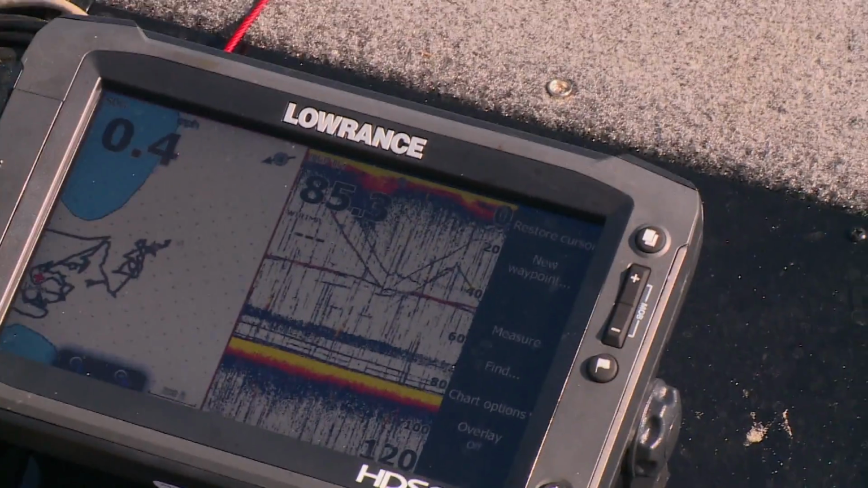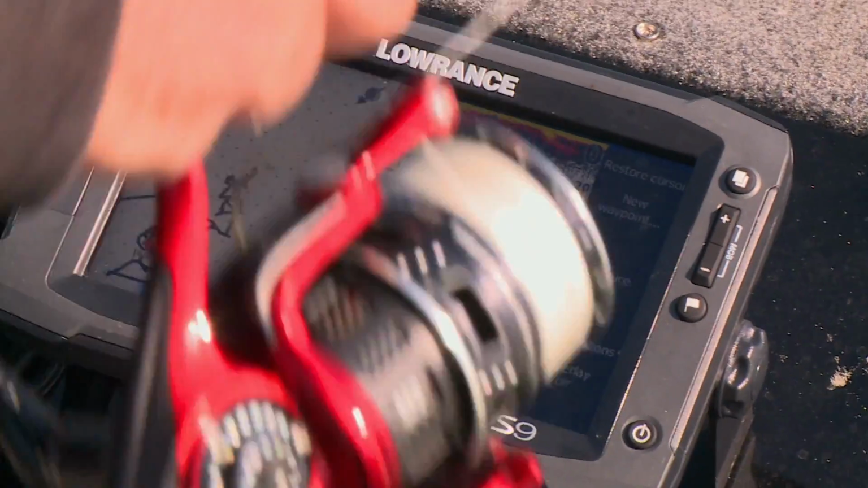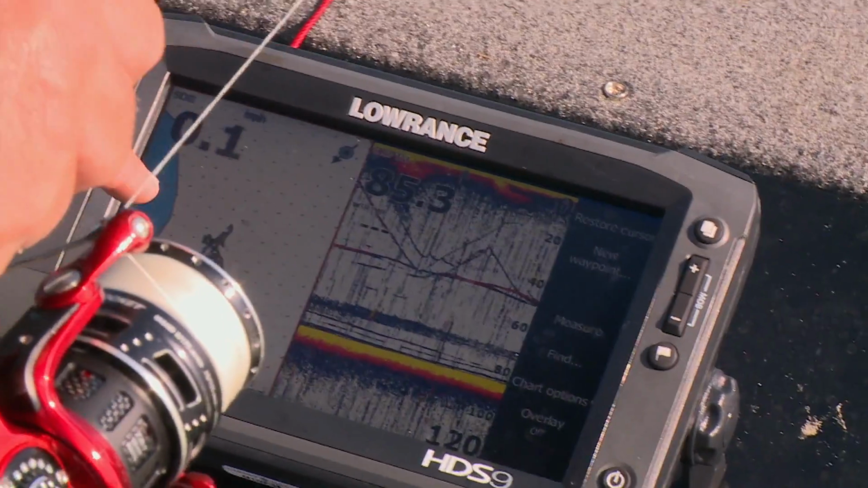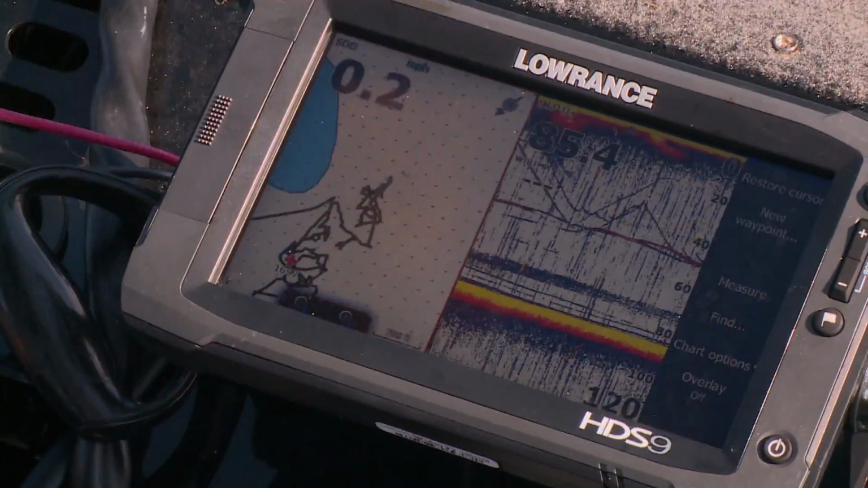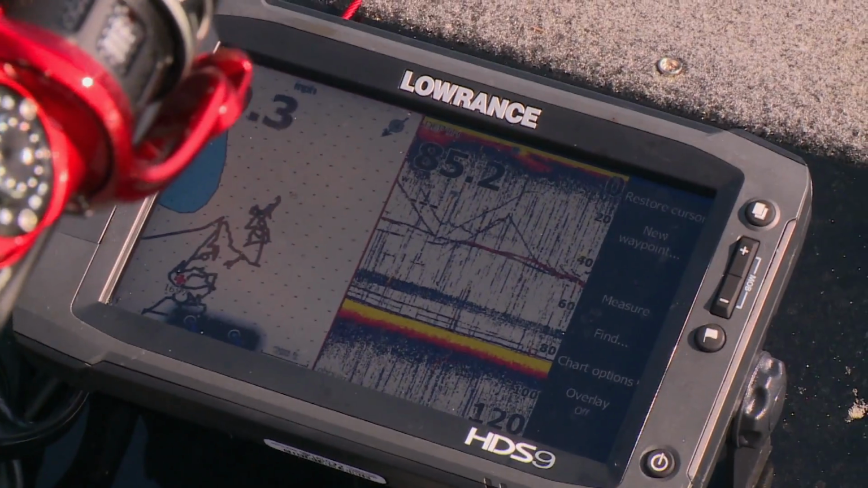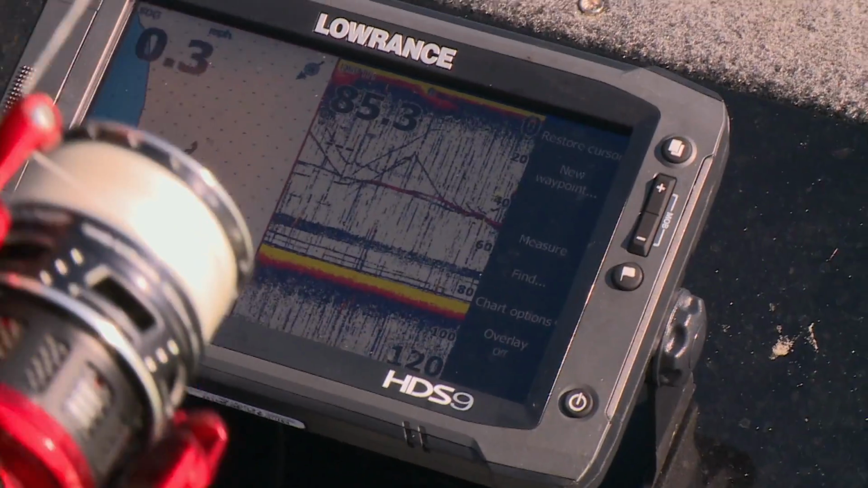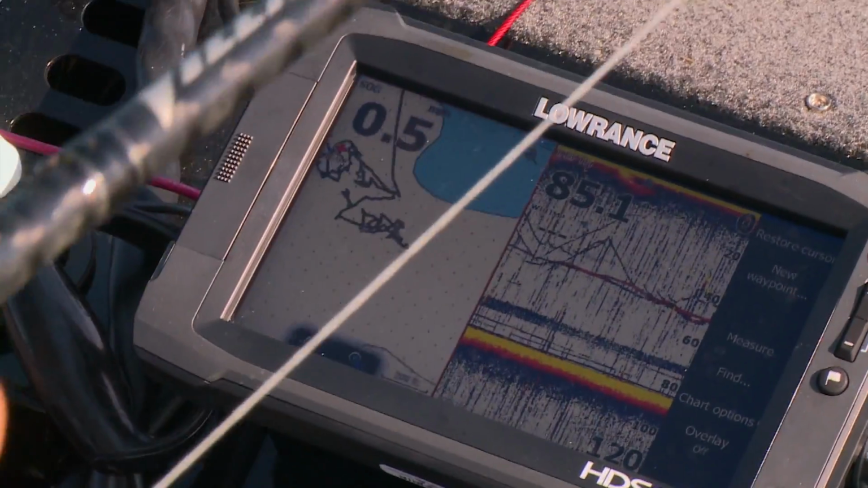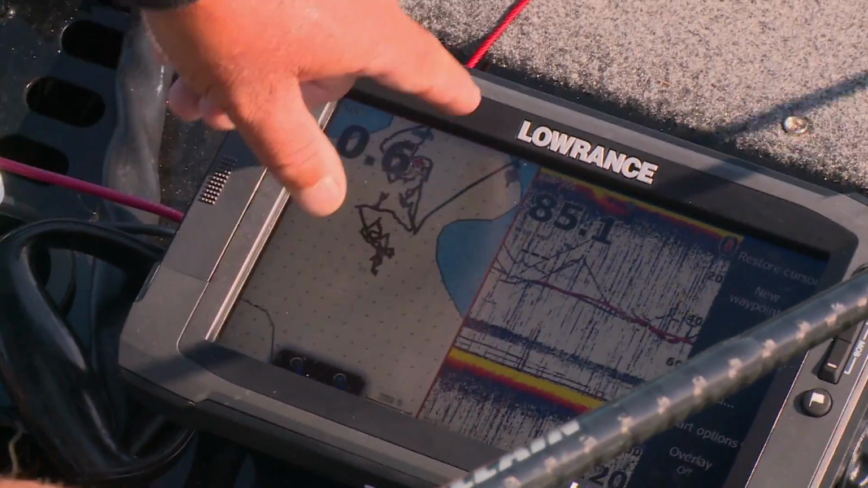Another thing we're doing with the sonar GPS unit is we're working an area, and it's nice to work a grid. You've got your Navionics mapping, so you find some of the deeper basins where these lake trout are. In this case, we're in 85, 90 feet of water, and we're just painting a grid here on the map. And you can see the contour lines around here.